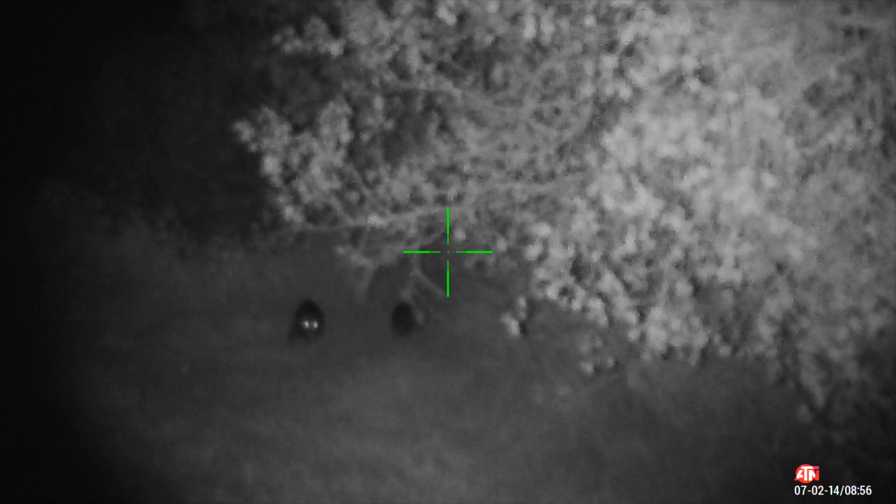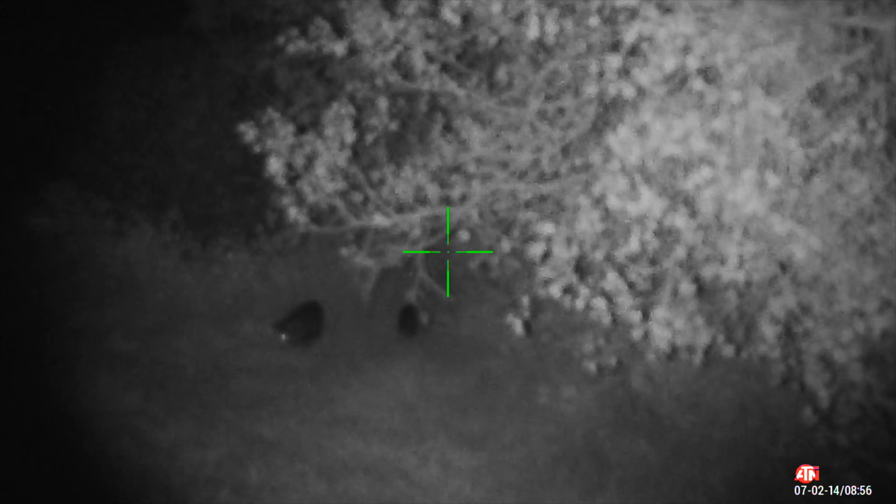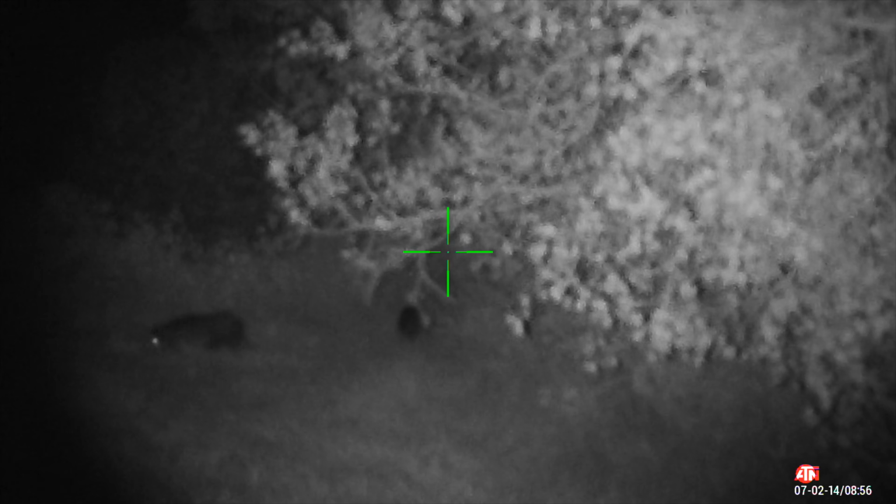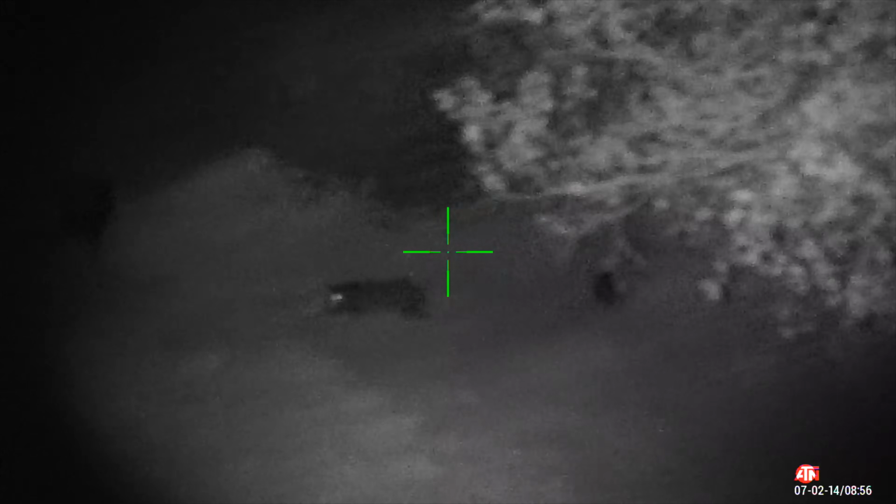I'm shocked you couldn't hear my heartbeat through the microphone and the scope. I was so nervous and excited at the same time. As you can tell, the scope was a little shaky, so I tightened it in the bipod before we decided to take a shot.